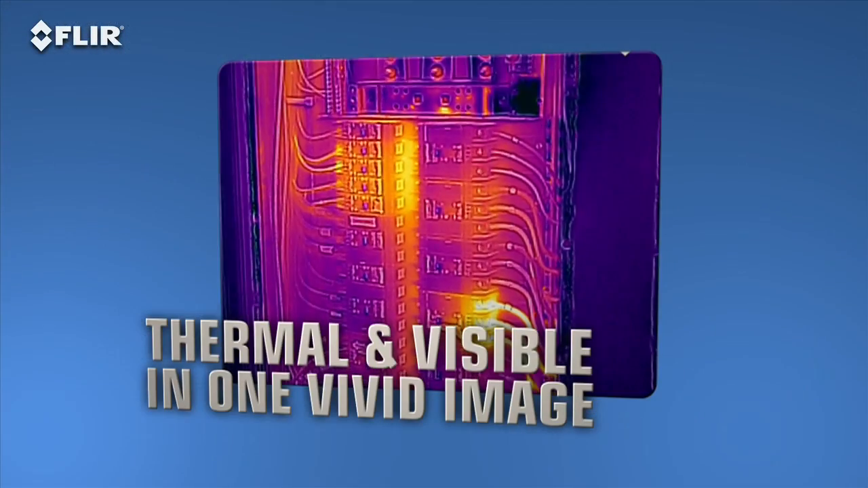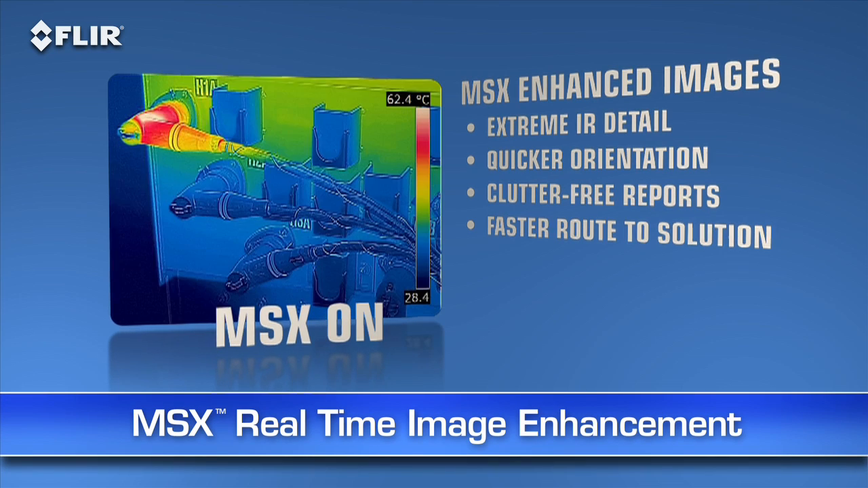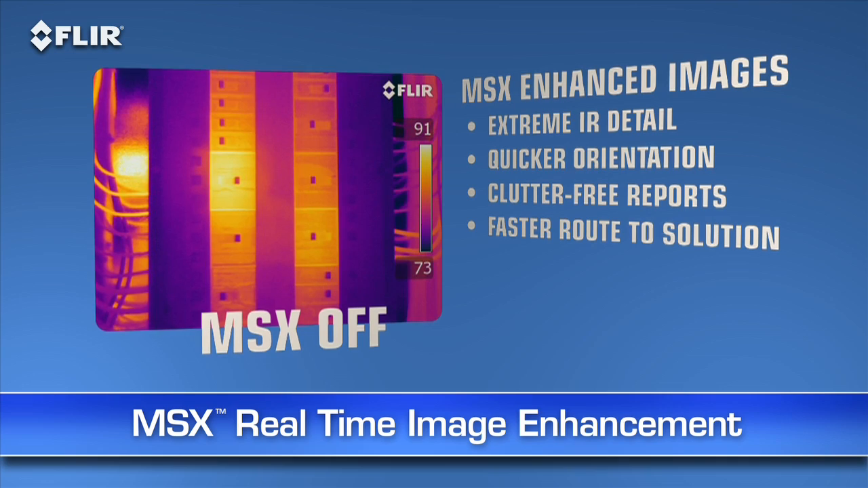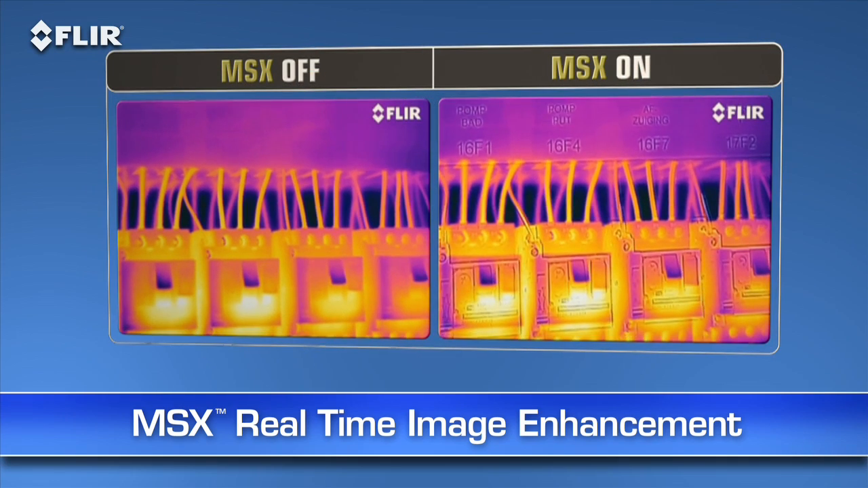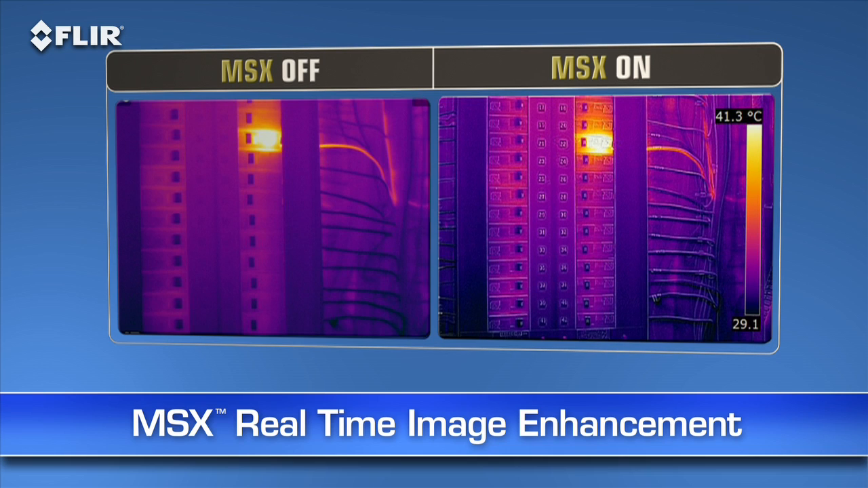Now here's another FLIR innovation that brings out even more detail on T-Series thermal images. MSX, or multispectral dynamic imaging. MSX enhances thermal images with visible spectrum definition captured by the built-in digital camera. It virtually etches those details into the thermal picture in real time, so you clearly see numbers, labels, and other identifiable features to help you pinpoint where problems are.